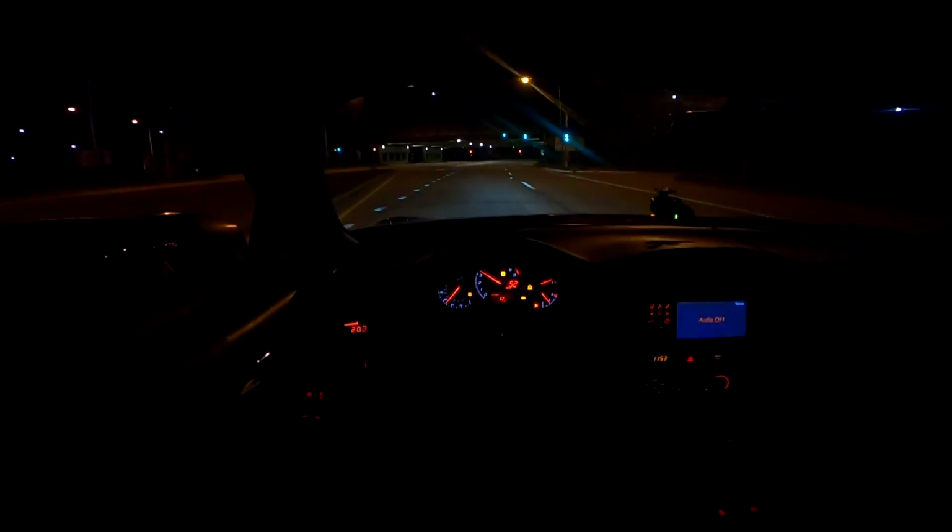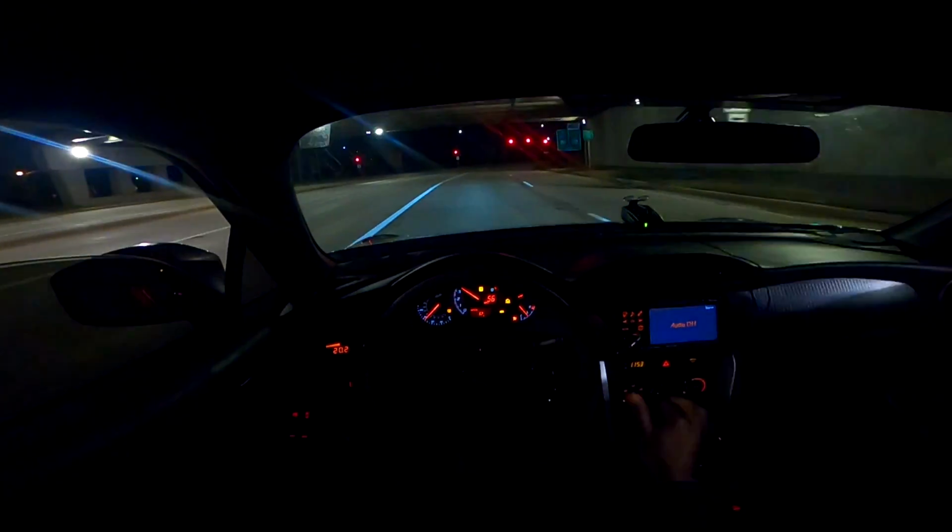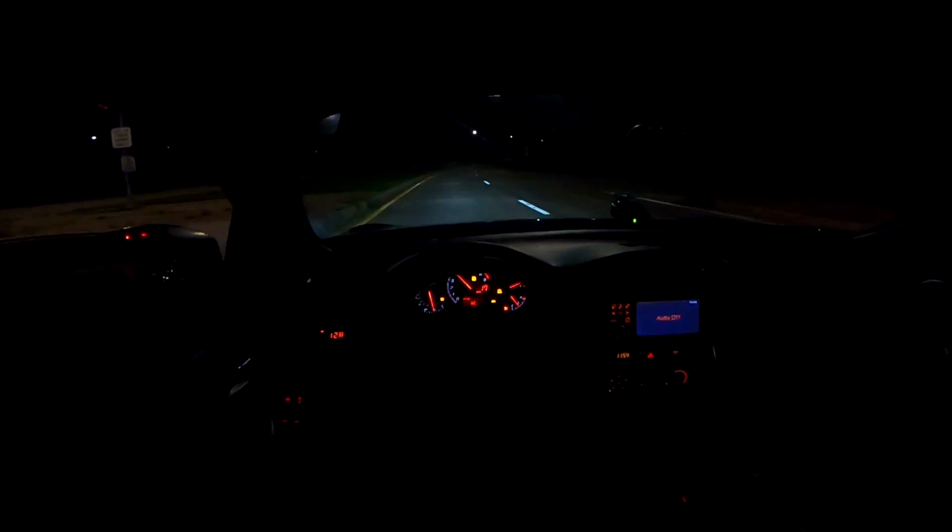I'm gonna have the windows down a little bit so you guys can hear the exhaust and the turbo and whatnot. Stock brakes, by the way. Big flames.